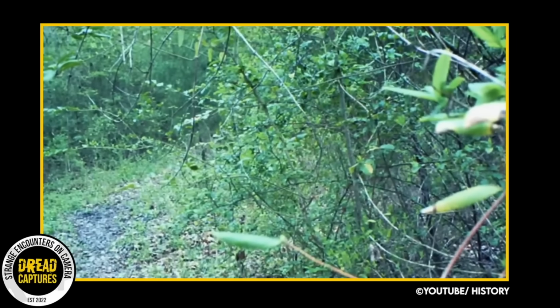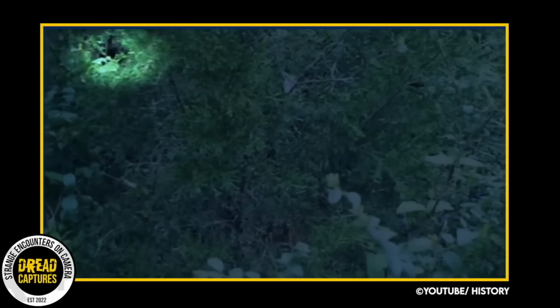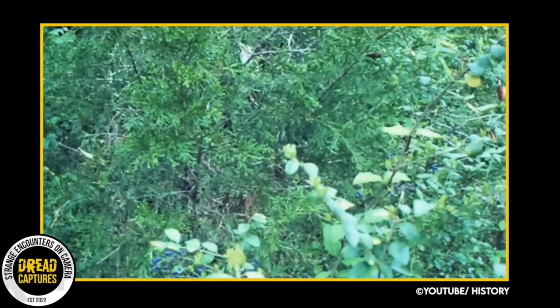Even though he was a researcher and he loves cryptids of all sorts, he was a little scared for his safety. He was worried that he had gotten this beast on camera and the beast knew it. It actually took him several weeks to recover from the shock. And while many people don't believe Scott, he is adamant about what he saw. So much so that he carries a gun at all times now, and especially when he goes into the woods.